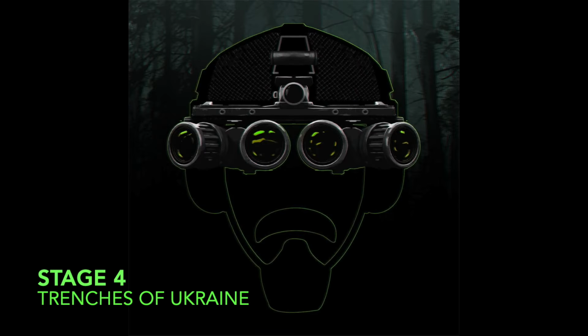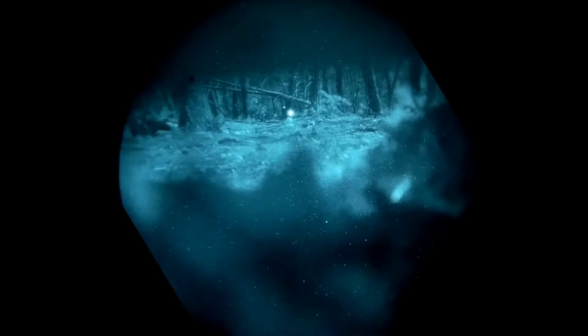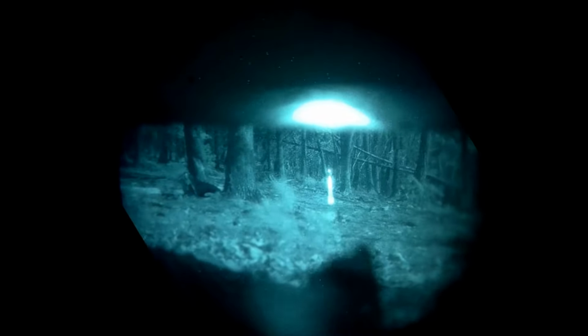Now we move on to the trenches of Ukraine. Probably one of the more popular stages at the match. So the video you're seeing here was taken during the RO match right before the main match. And this is the point of view of the competitor. Each firing port you went to, there was a target that was visible for that firing port. And you had to get 3 hits on it. And if you missed, well, that was a 60-second penalty.